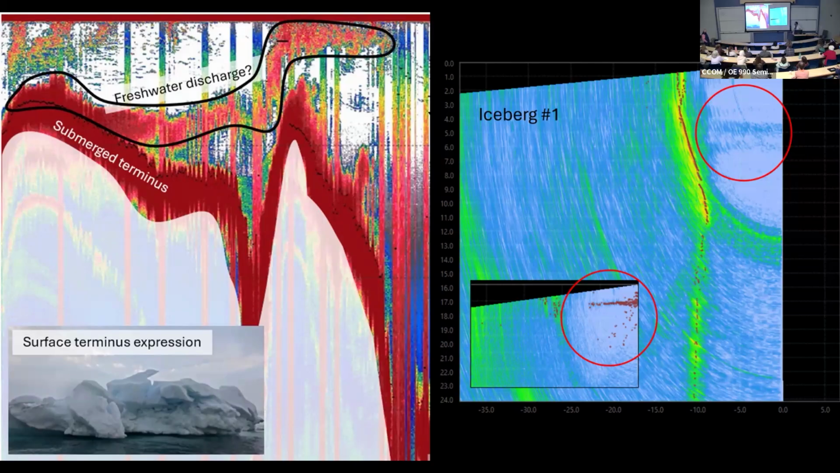It's an interesting challenge. But what we were able to see through all of that, of course, is what Liz thinks is freshwater discharge coming off. Now we could see it physically, above the water as well. We think we can see it also in the EK80 data. And also, this is the water column from the multibeam. You can see discharge coming out from the multibeam as well, from the various icebergs.